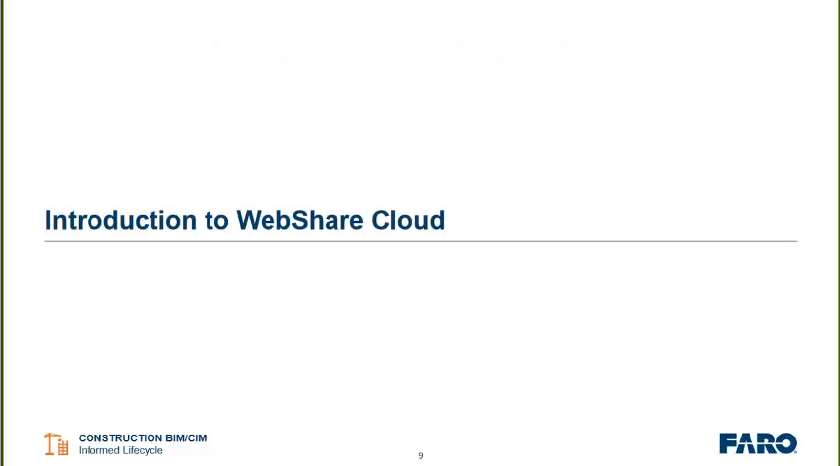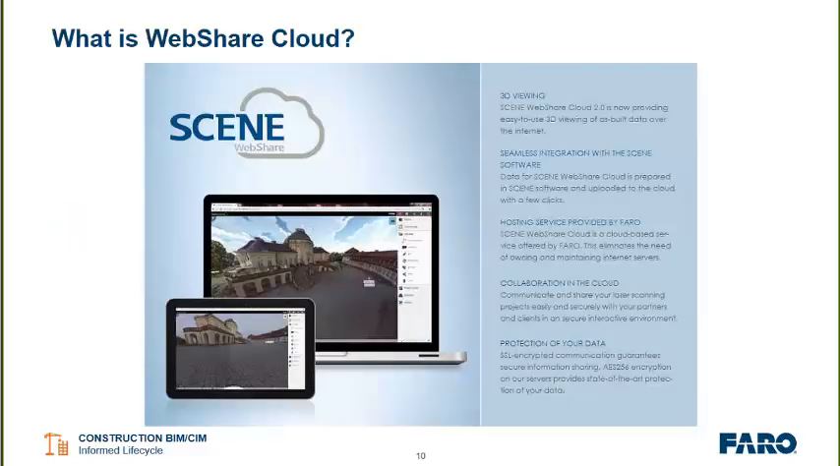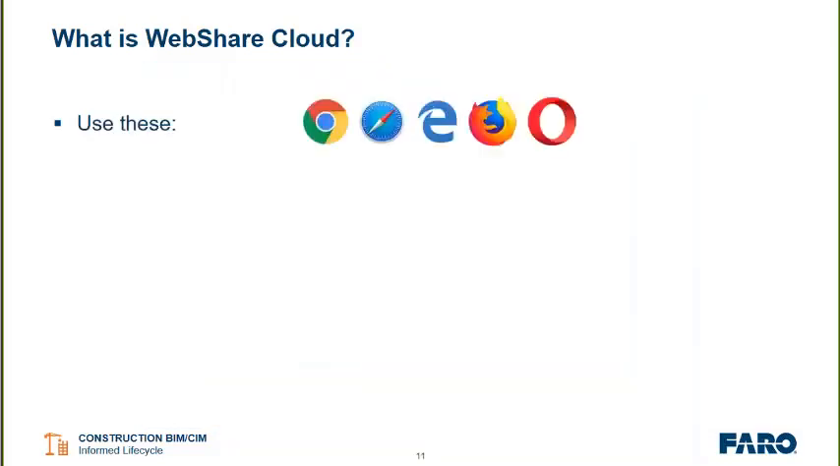Thanks, Cutter. While everyone's working on that polling question, let's go ahead and start on the introduction of WebShare Cloud. So what is WebShare Cloud? Well, here you can see the details from our website. We have a little screenshot here for you, but I'd rather not read all that and just boil it down.